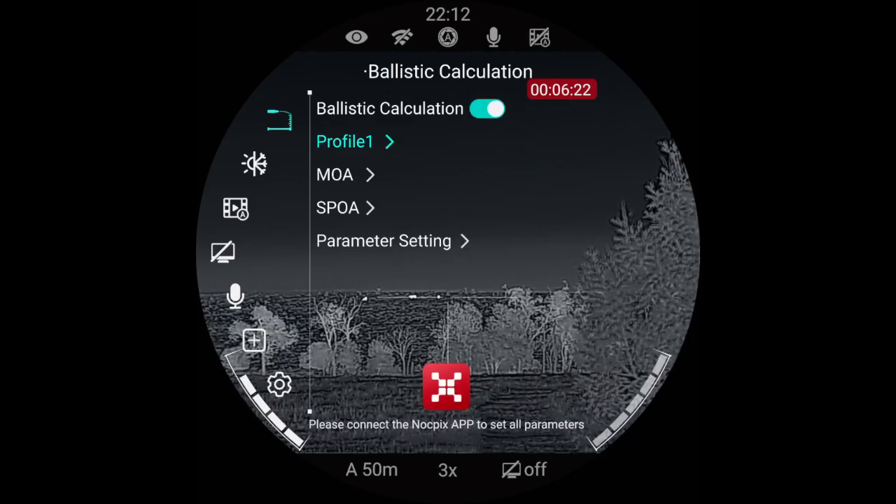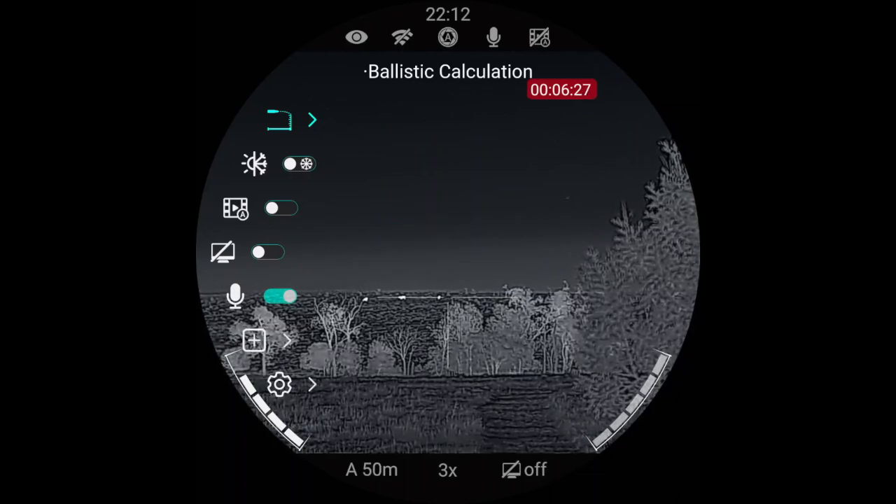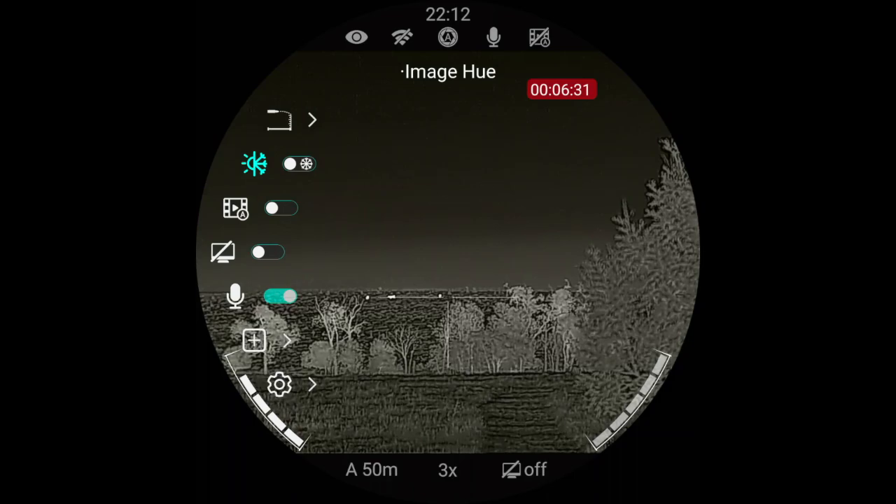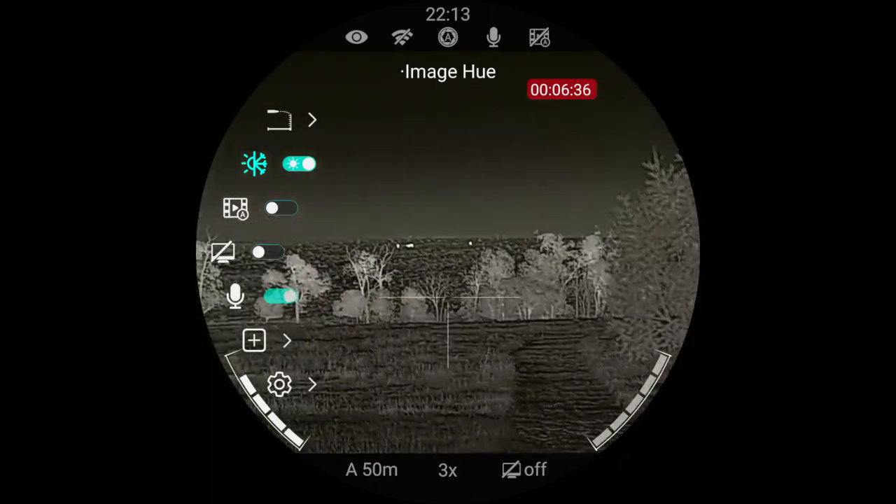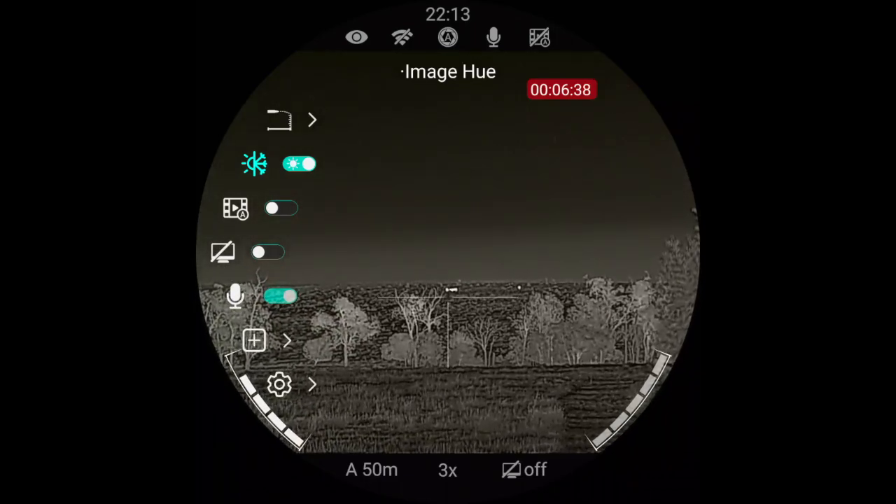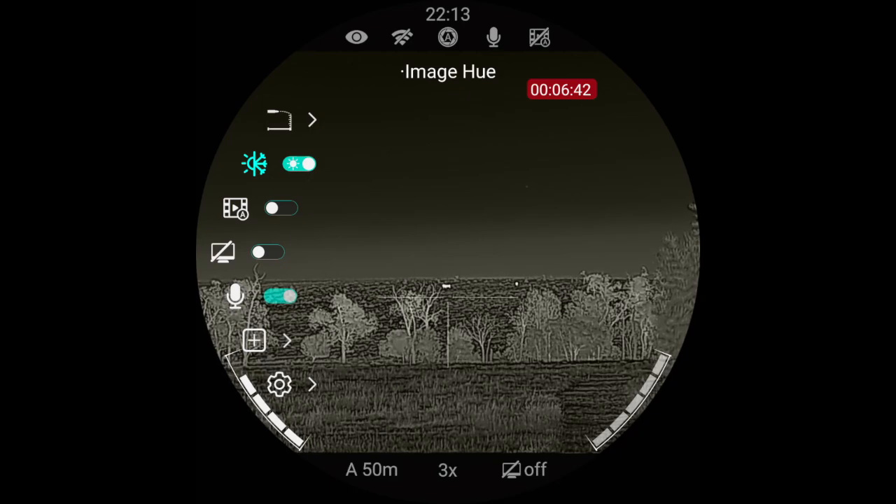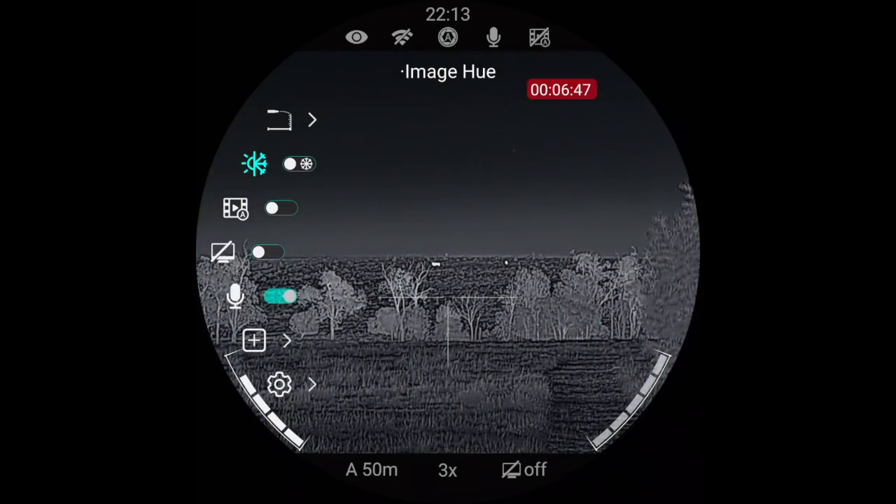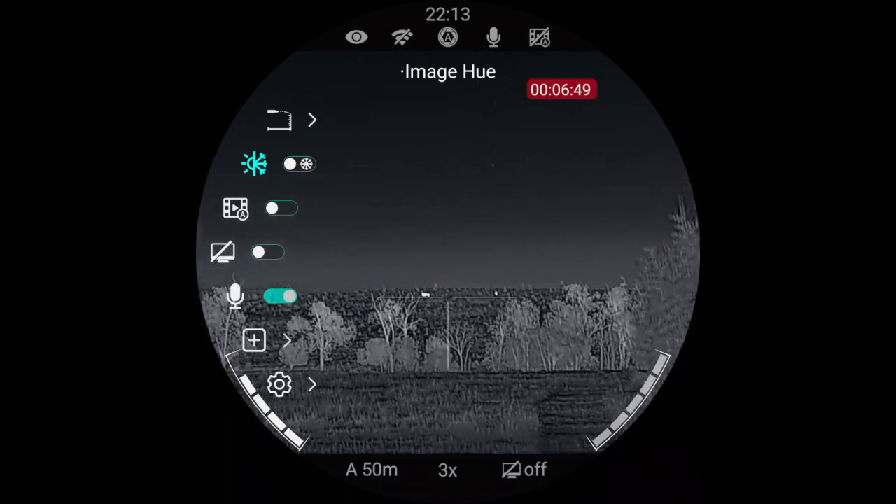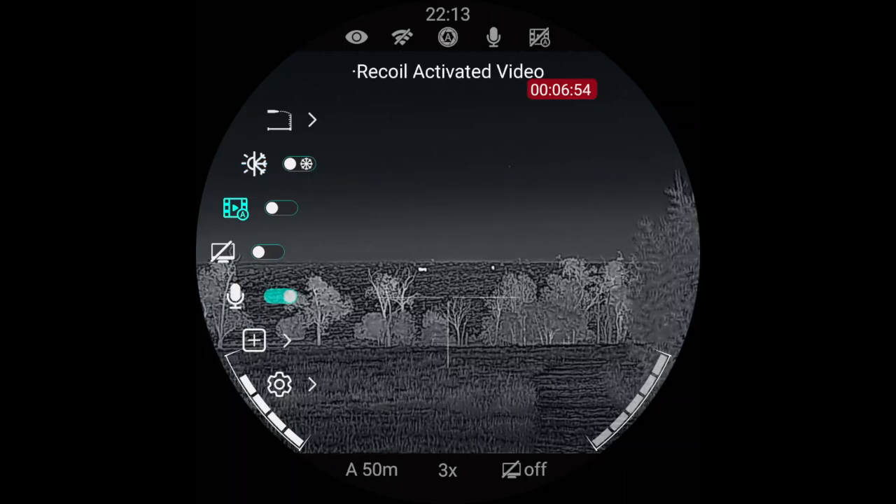I'll just forget about that now. I'll just turn the ballistic calculation off, go back. Now the next one is your image hue, so that makes it more of a warmer image. And you can see up these cattle up there on the hill. And if I just turn that off again, it goes to the cooler image. I'll leave it on the cool one.